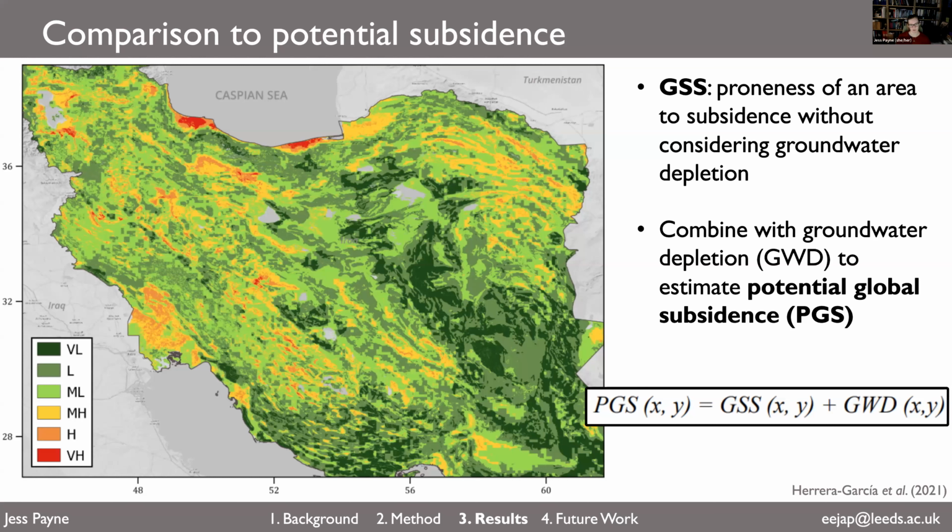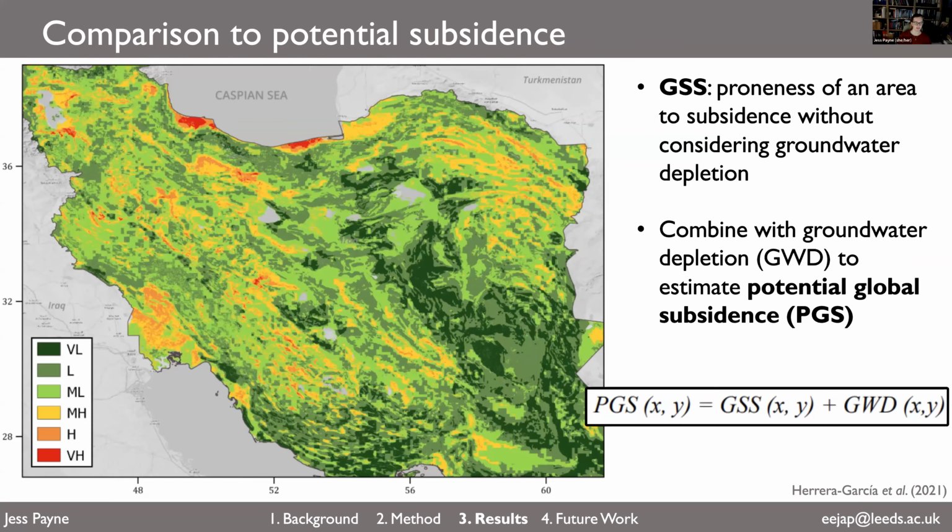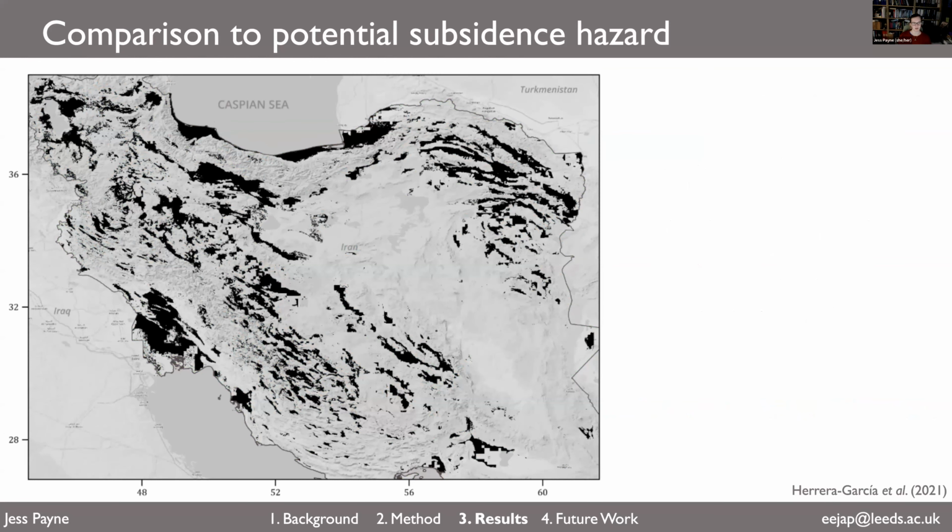So how does this compare to our observed subsidence? Here are all the areas on this map that are yellow, orange, and red, all coloured in black to show us where subsidence is expected to happen based on their predictions and model of subsidence potential. On top of that, we plot in yellow where we observe subsidence to happen faster than 10 millimetres a year using our InSAR data in the vertical direction.